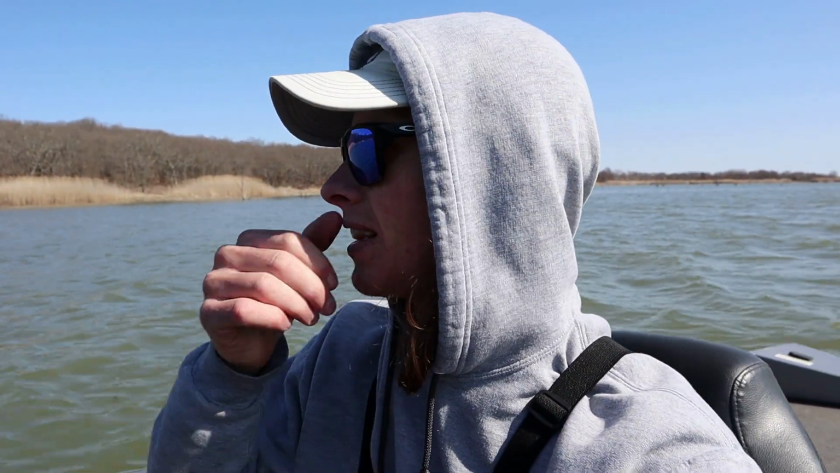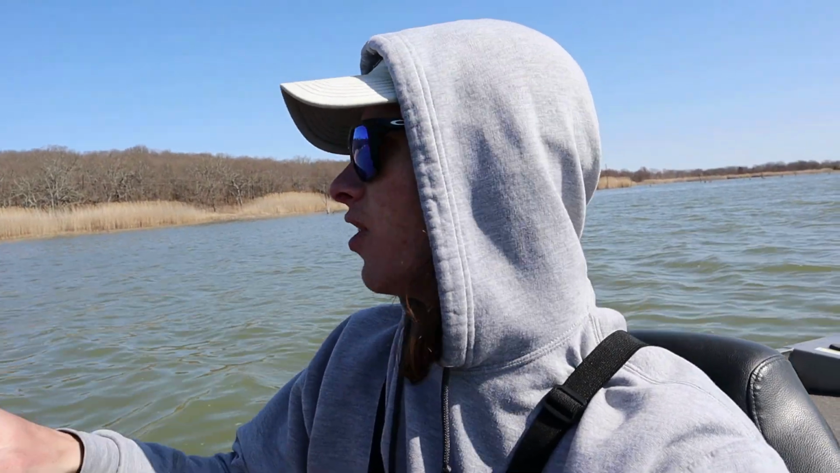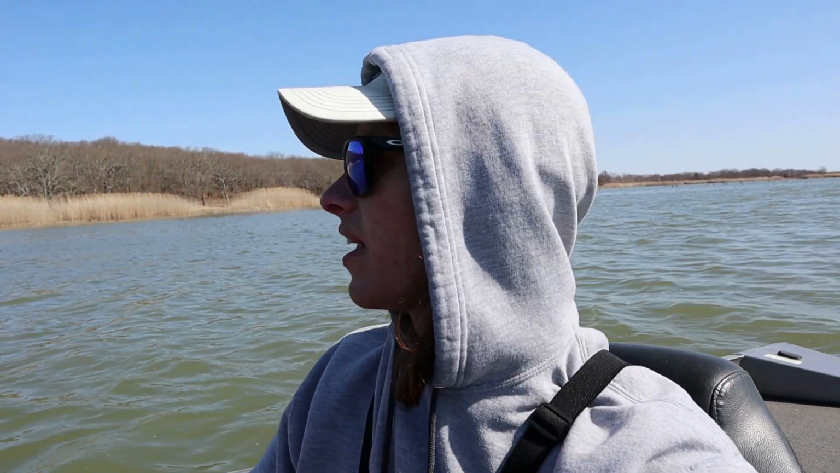All right, we're making a move right now. We actually are back out of the creek. I'm trying to figure out where these fish are at. I know they should be back in the creeks. I'm trying to check some secondary spawning areas. There's a lot of new water right now because the water's risen up about 1.5 feet. So all that shallow stuff has really opened up in the last few weeks.